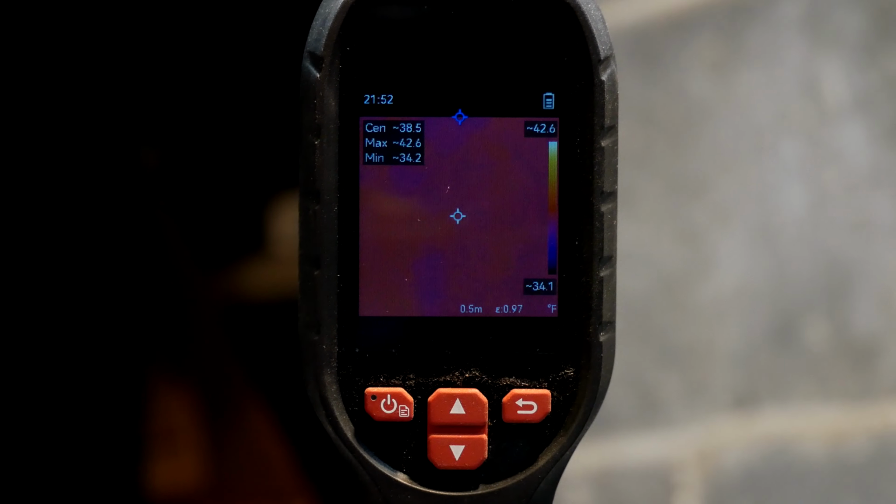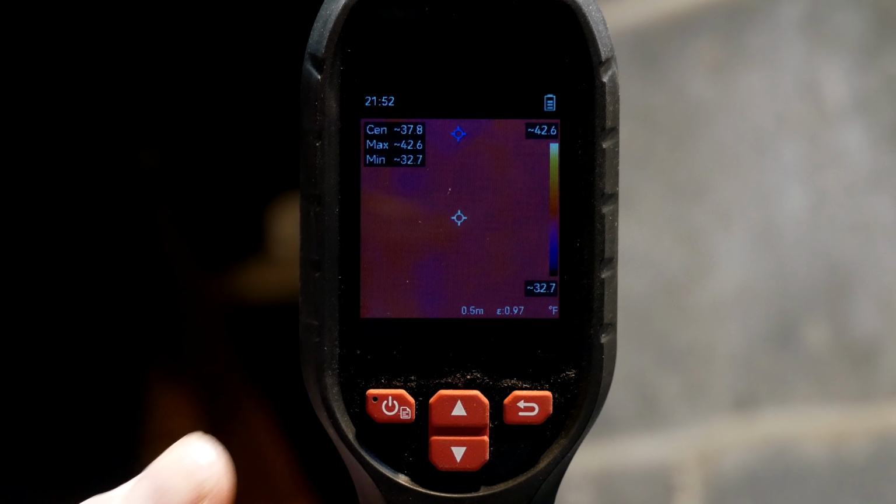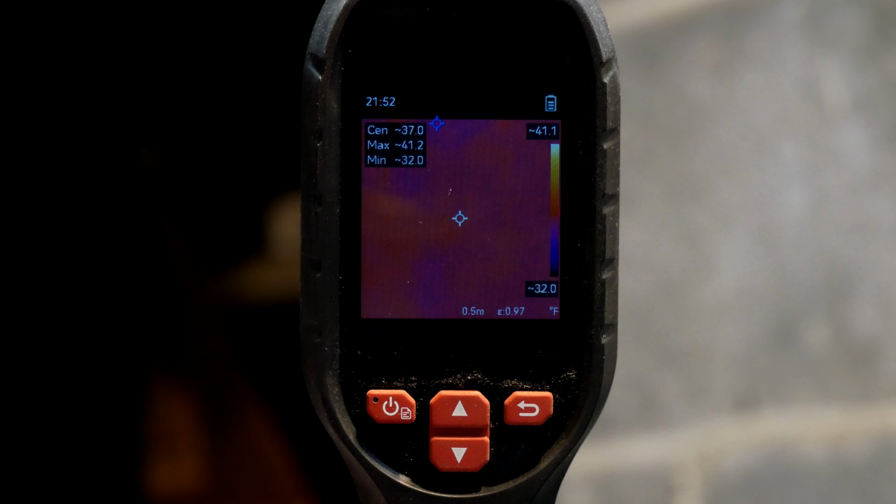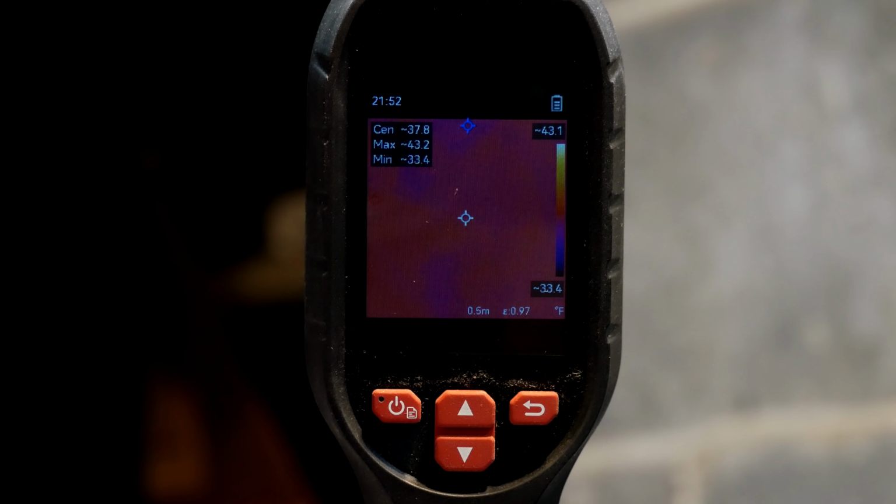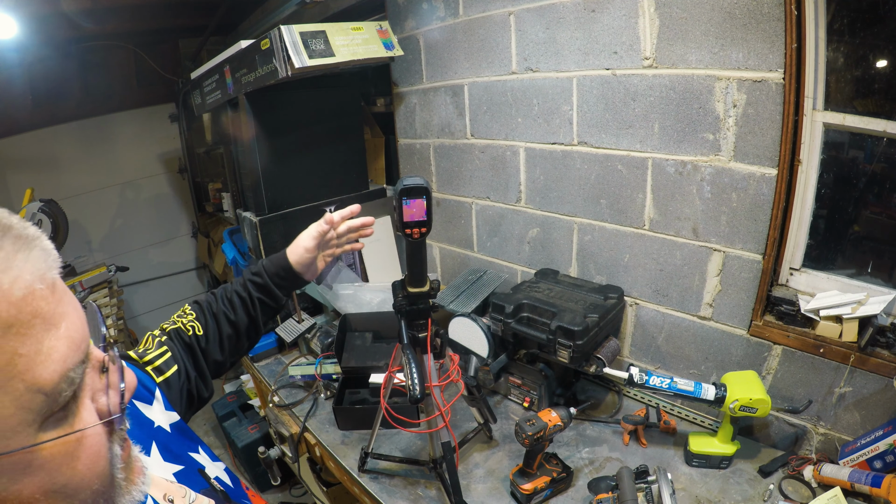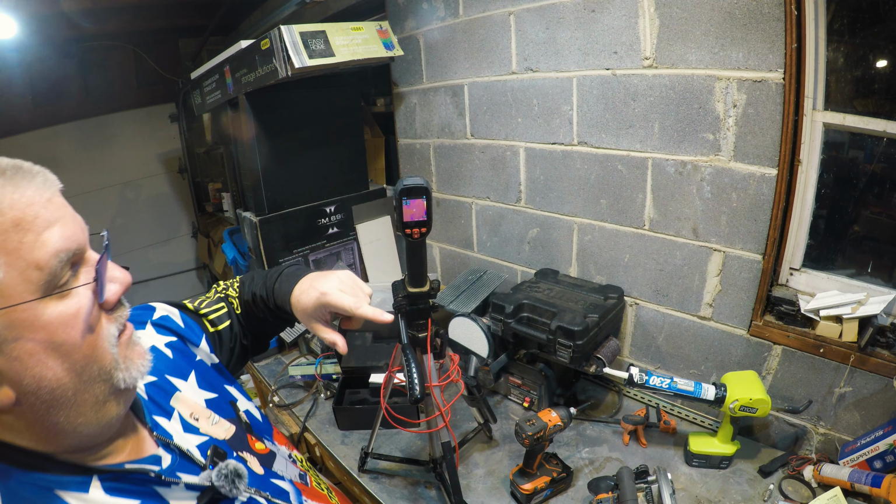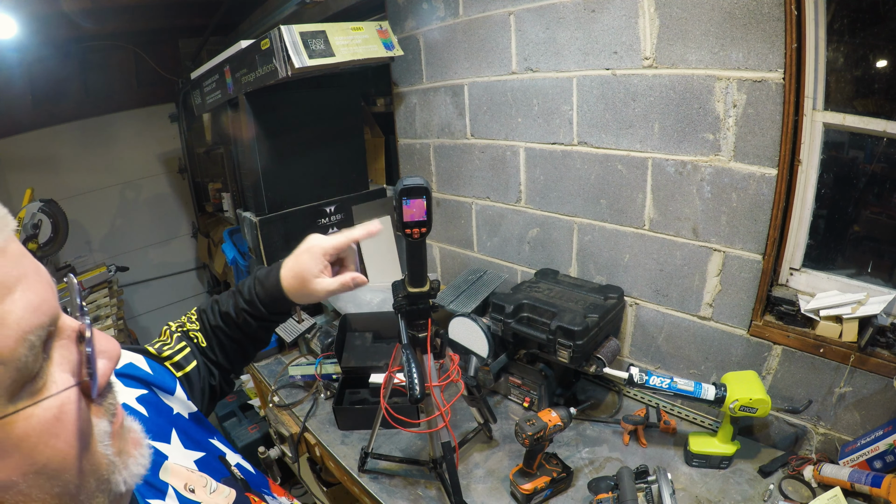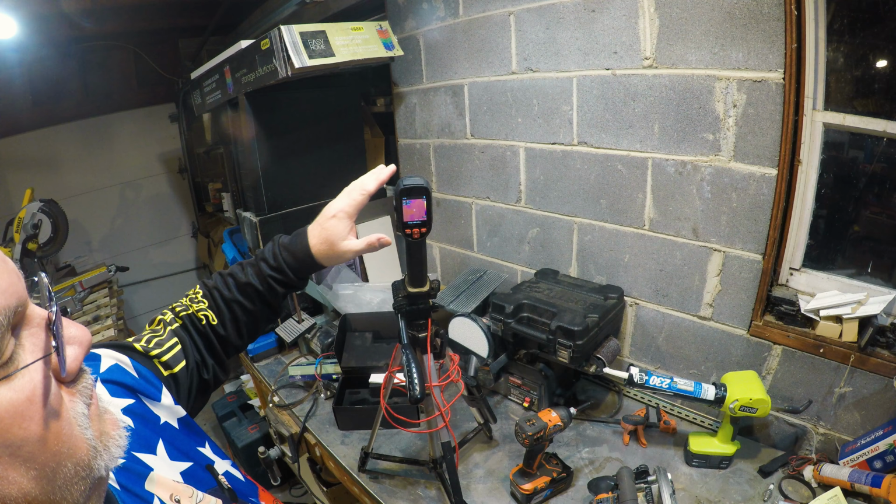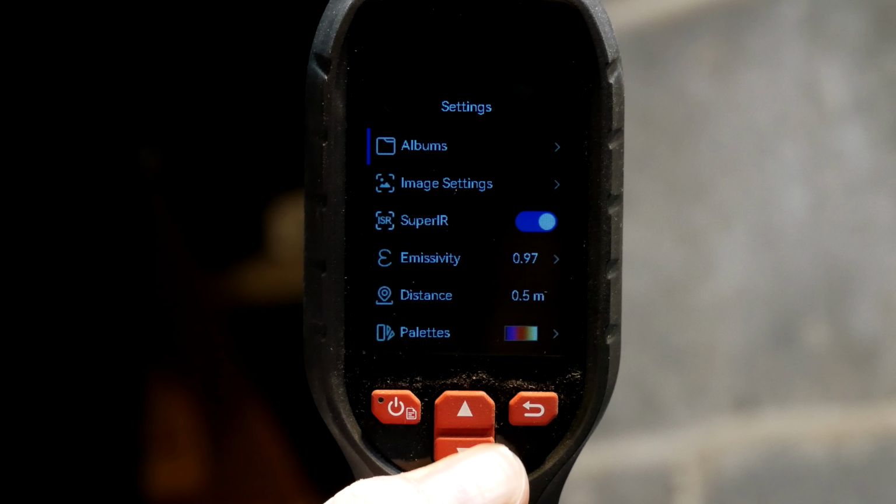All right, so I just turned on the thermal imager. We're going to go through some of the menu settings here. I have this set up on a tripod, as you can see. The handle has a 1/4-20 threaded insert that you're able to use to mount to a tripod like I did here. And I did this so that I could have the camera focus directly on the display. And I have manual.